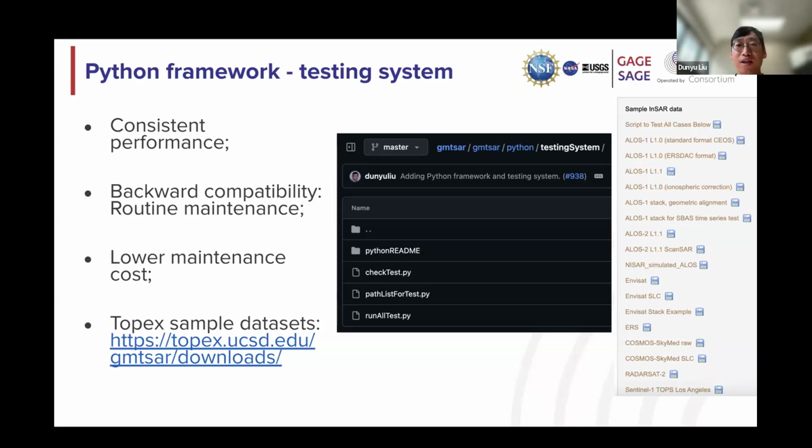And currently, the testing system is done at a high system level. Like we have maybe 30 sample sets from Topex. Later, definitely you will interact with this website on the right, so you pick some example data sets to play with.